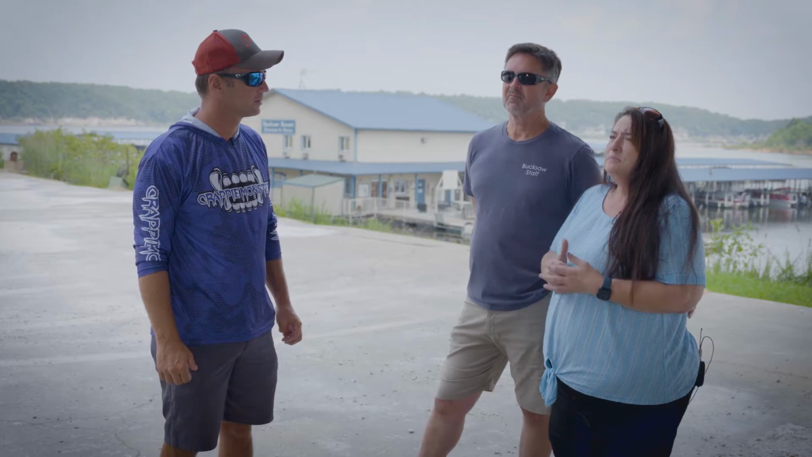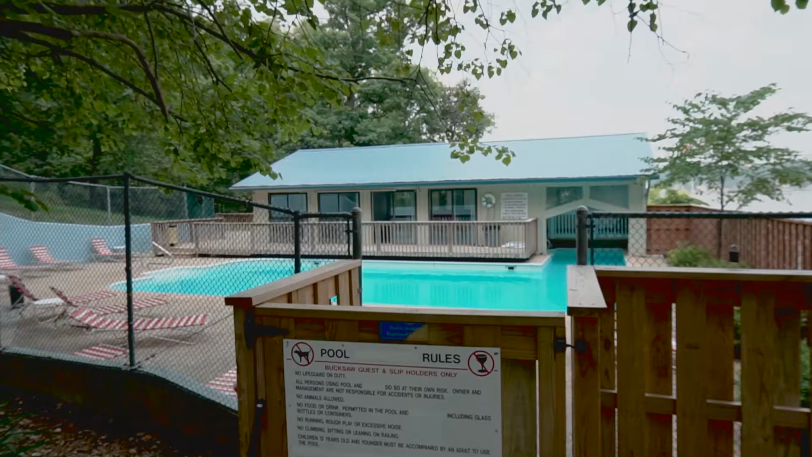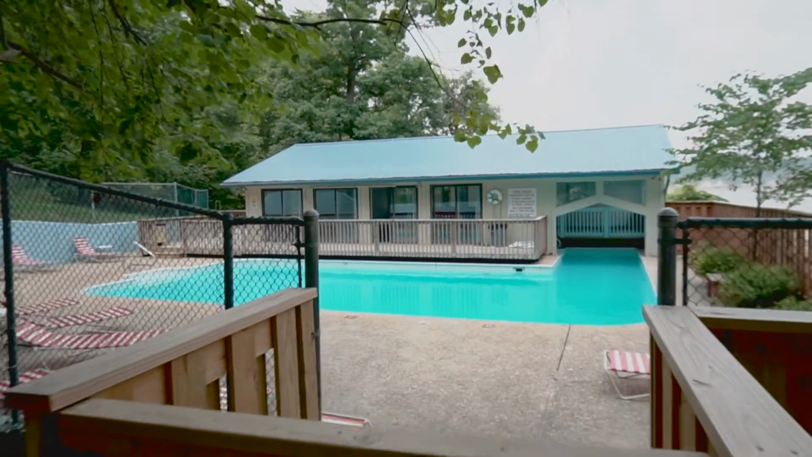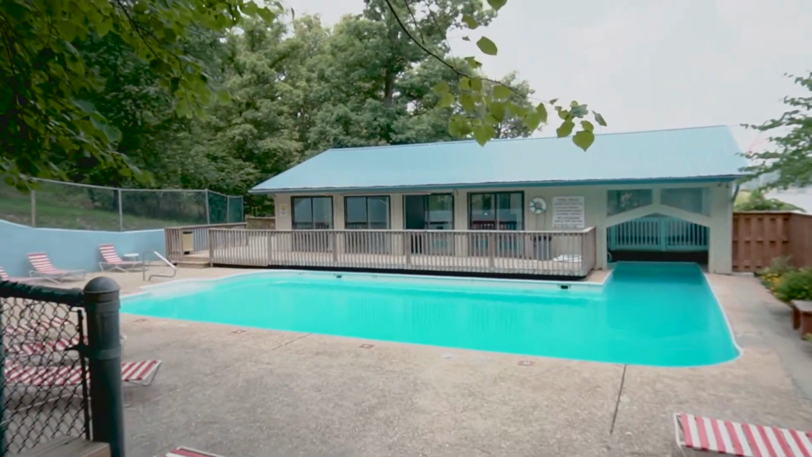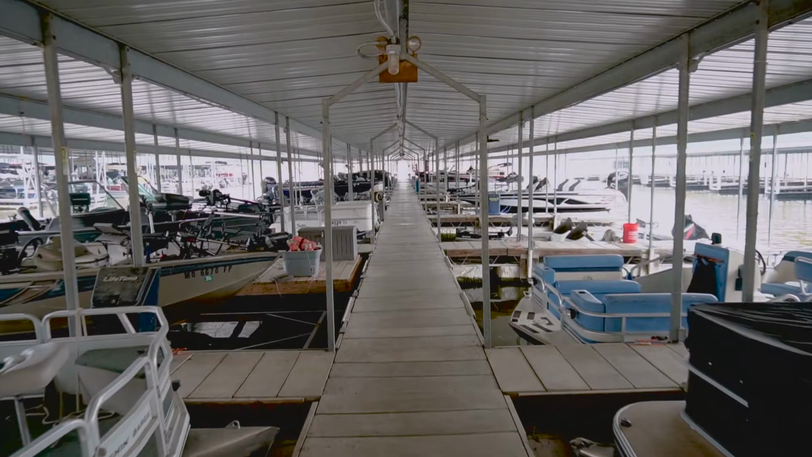We're kind of trying to set up so that fishermen, when they come out here, they can bring their families with them. Oh, I saw the pool. Right, we have a pool. It's open all summer long, 9 to 9. We also have a playground up for the kids near the RV park, and we put in a basketball court last year too. We want to have an opportunity for everybody to come down, bring their families, and have a good time.